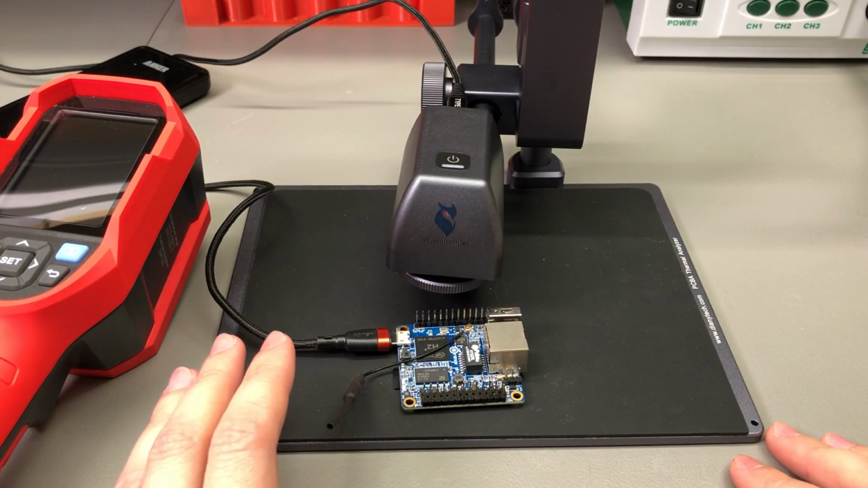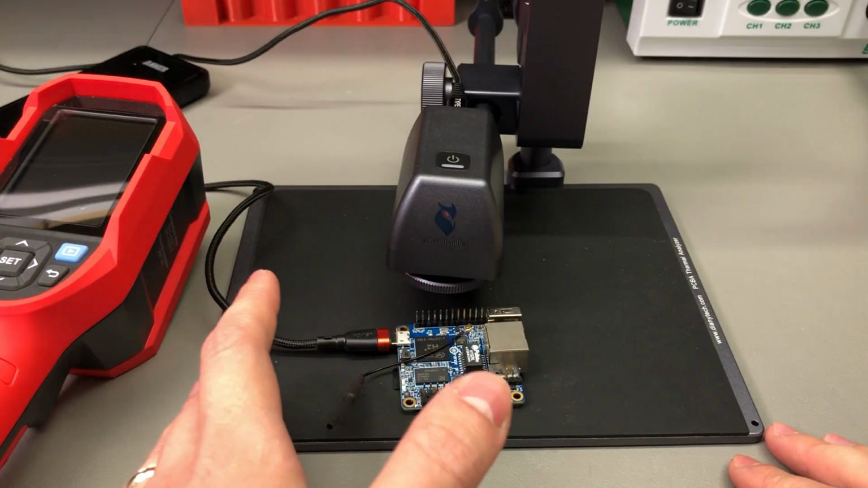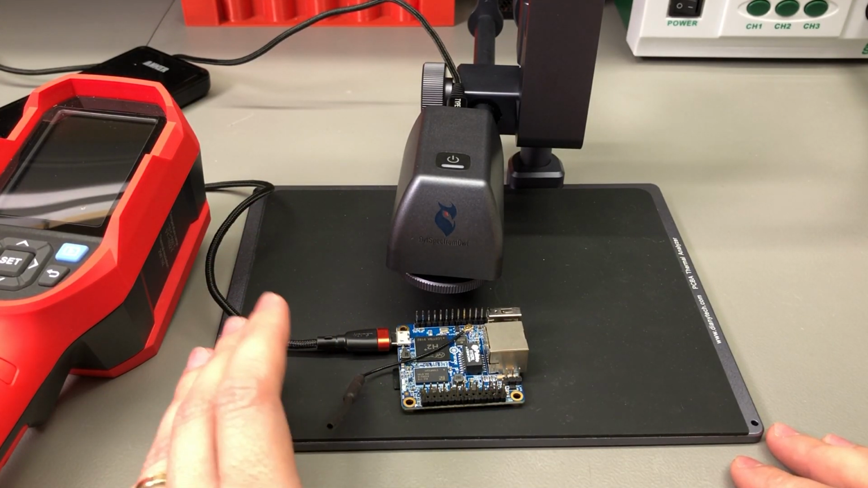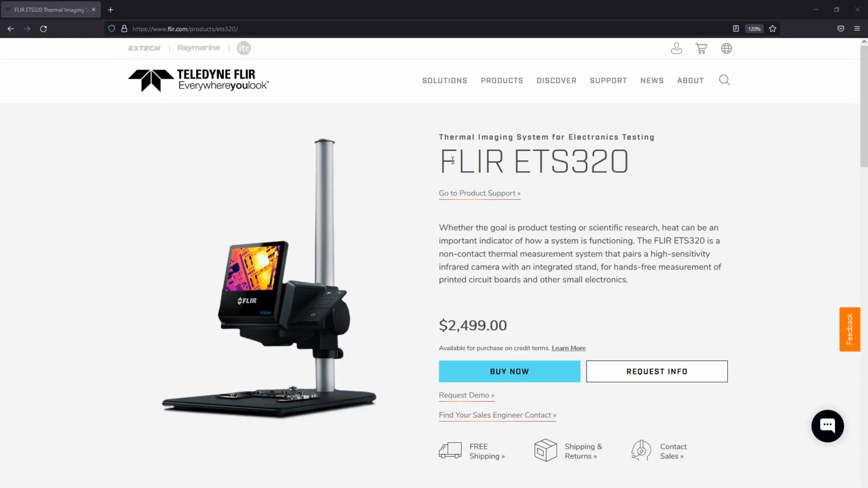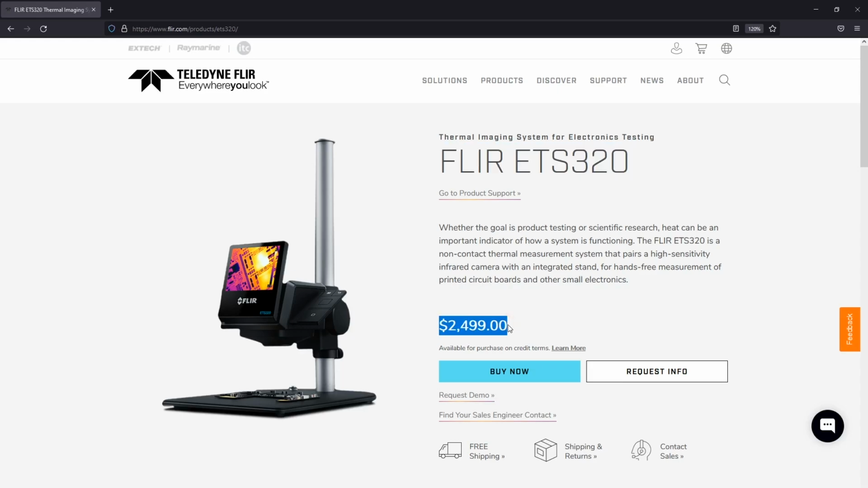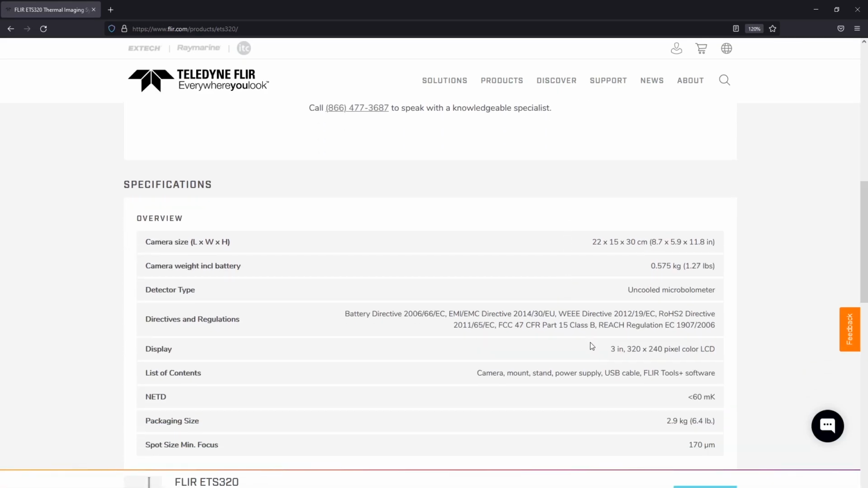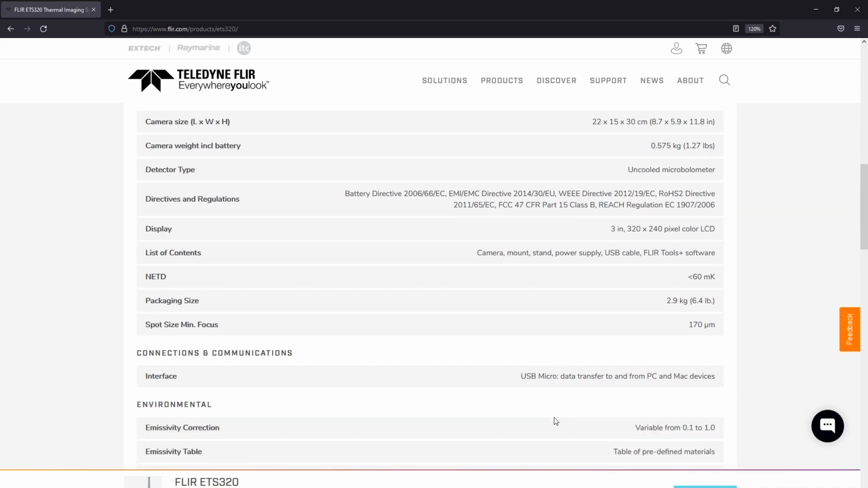Its price tag of around $700 will probably keep it out of the reach of most hobbyists, but I think professionals doing repairs or any other kind of thermal measurements on PCBs will not blink at the $700 price tag, because if you look at the alternatives, for example, FLIR, which is a name everyone thinks of in the space, will happily sell you their ETS 320 model for $2,500. Sure, it has a built-in LCD, but does that justify paying $2,500? Well, not for me. I would much rather get this SpectrumOwl camera with its nice software,